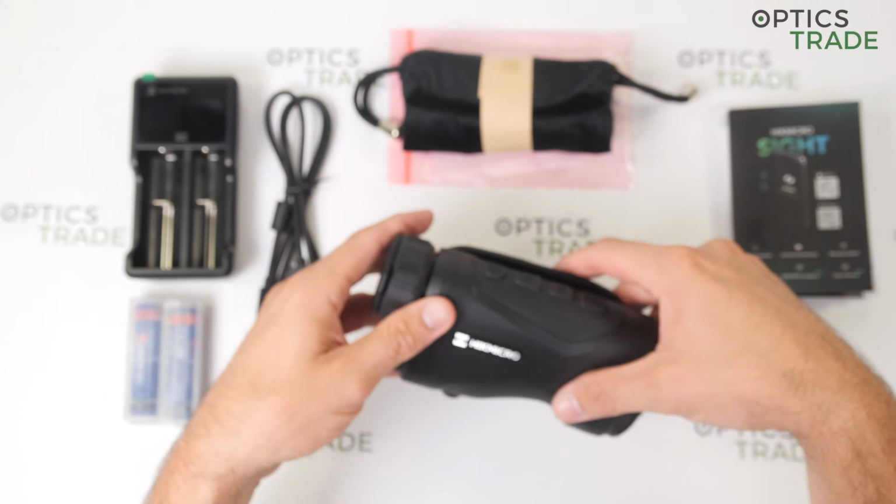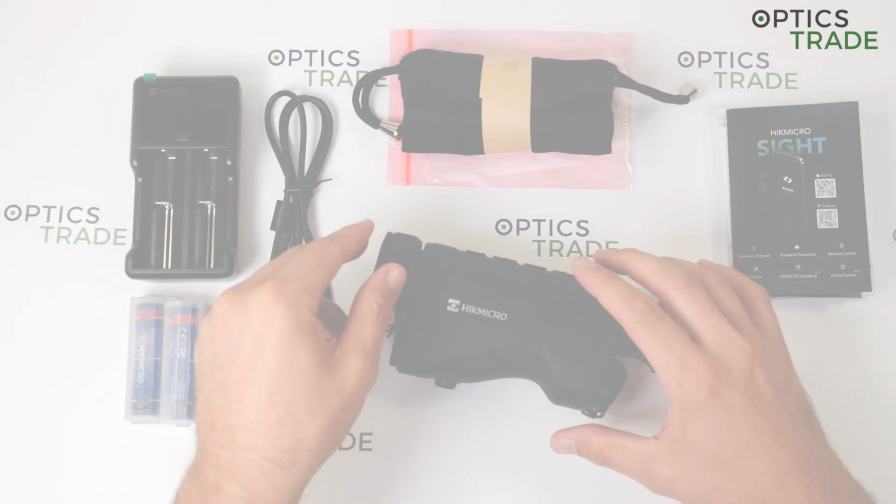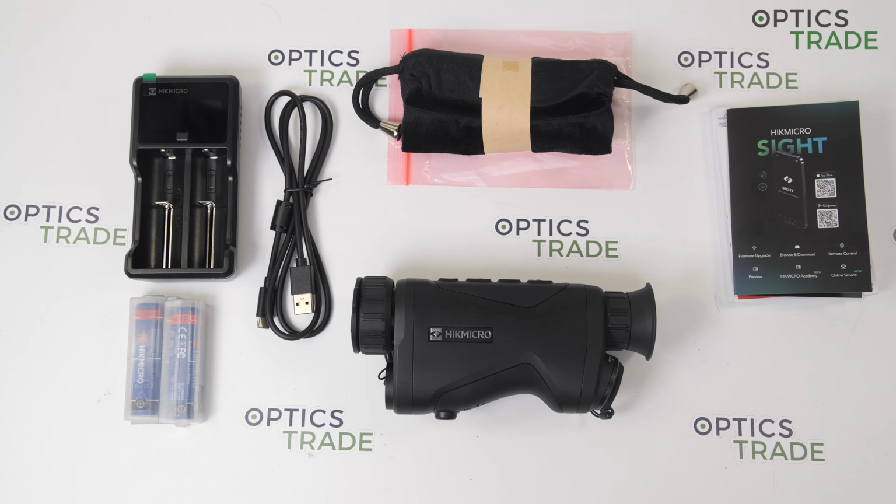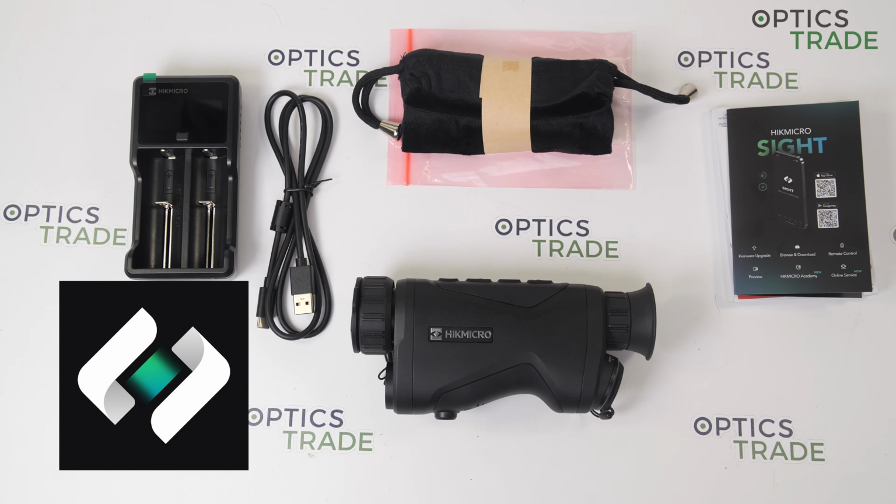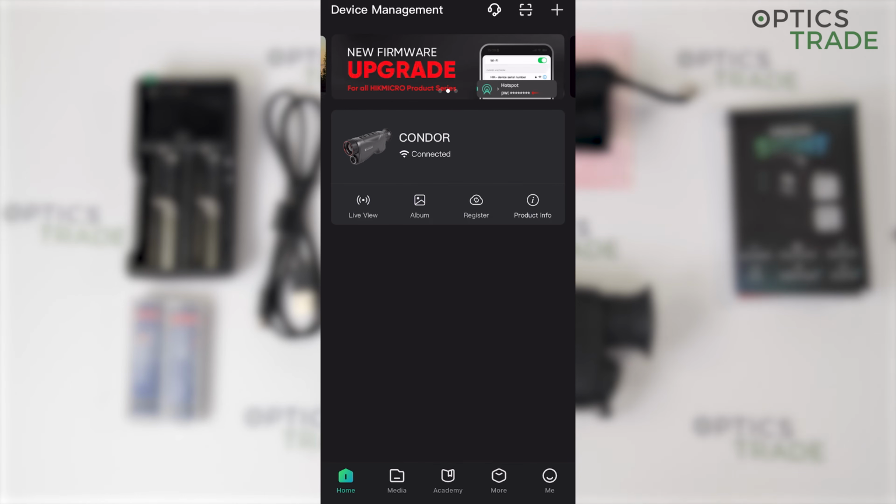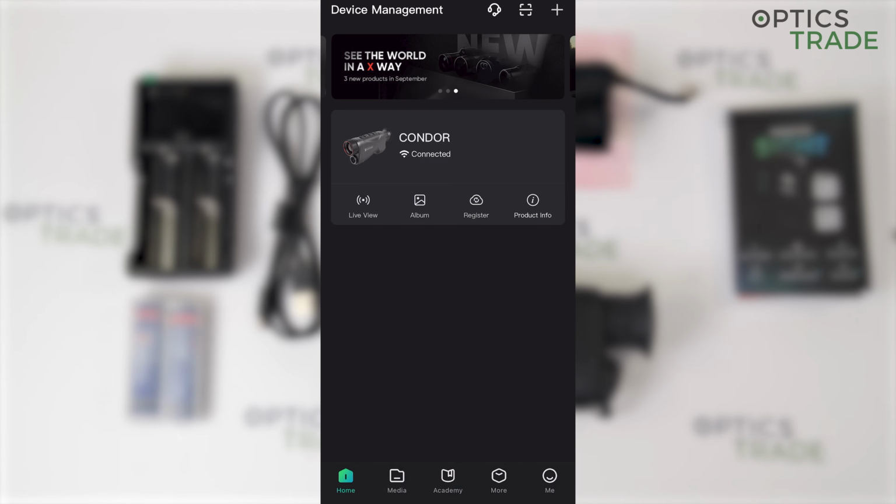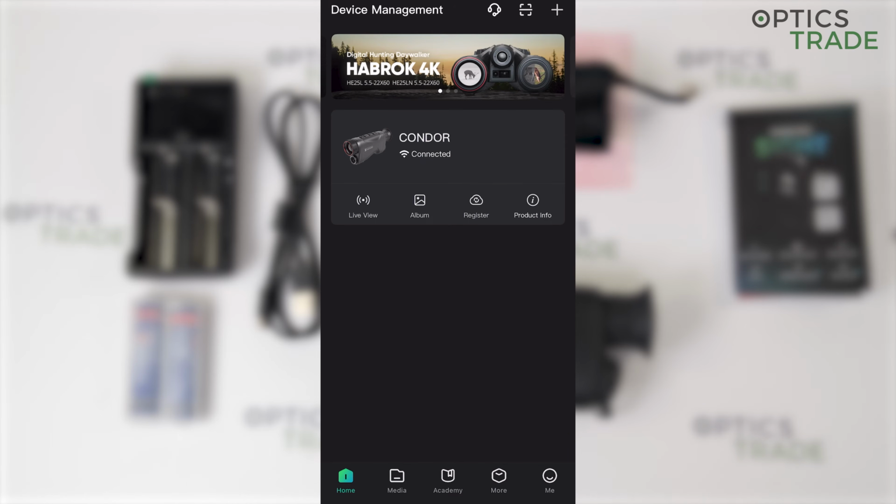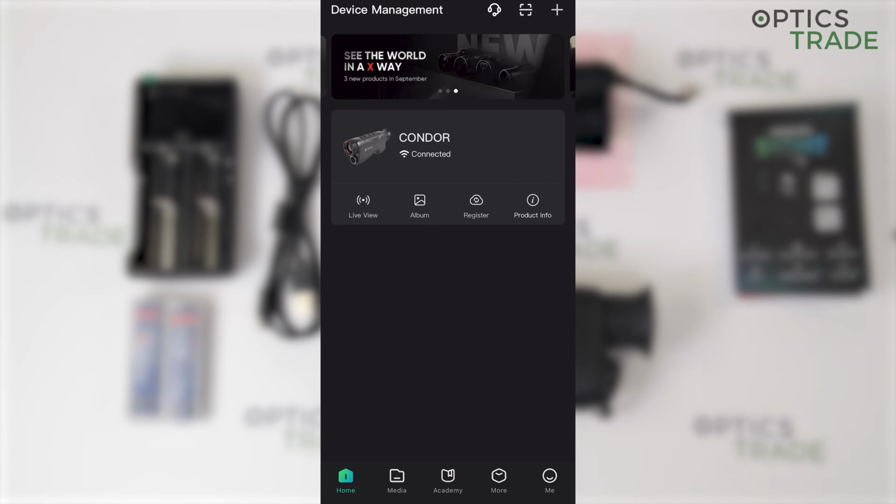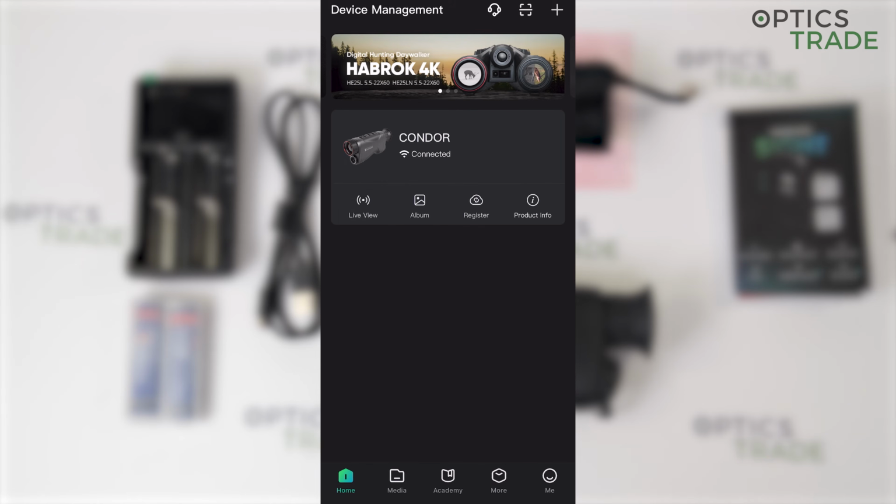Okay, now for the app you need for connecting the device, it is the Sight app from Hikmicro, and when you come into the app itself, you can see first of all that this device, the Condor, is connected, and under this information you have 4 different options available.